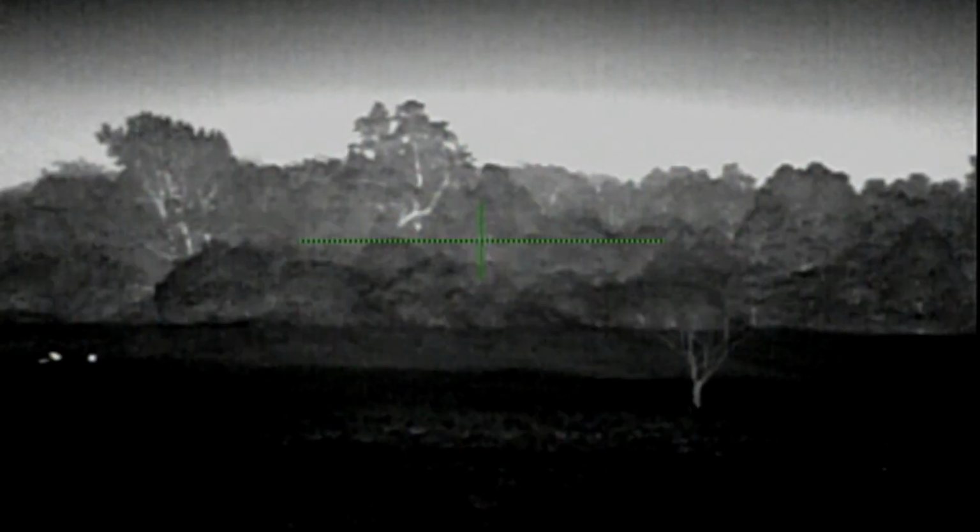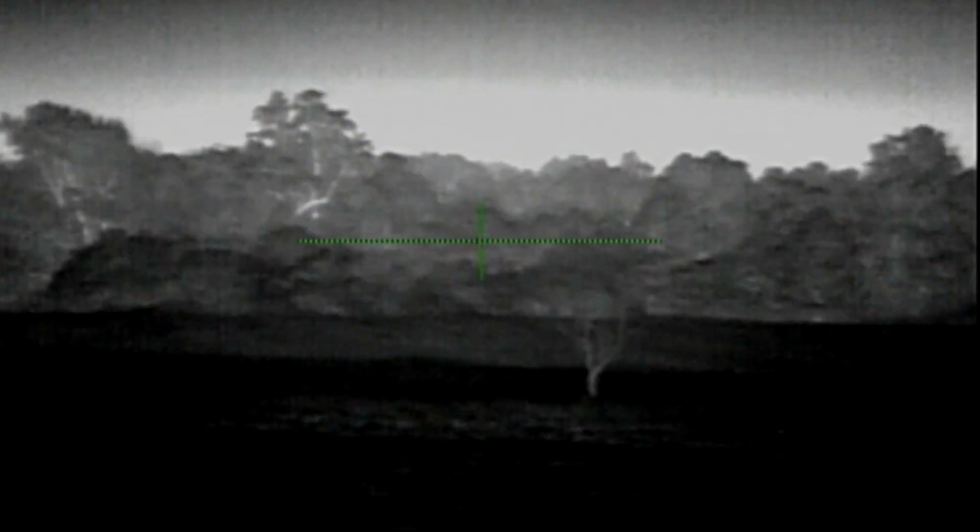Now at this point I didn't have time to set out the electronic call, so we just kind of took a knee right here. The wind was in our favor. I always got a hand call with me. Broke out the hand call here, tried to talk to these coyotes, get them a little bit closer. They just weren't having it. There's one in the back, one in the front.